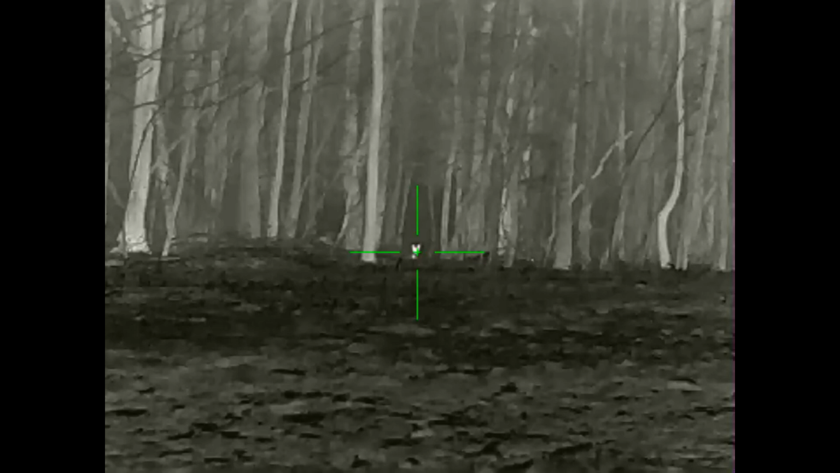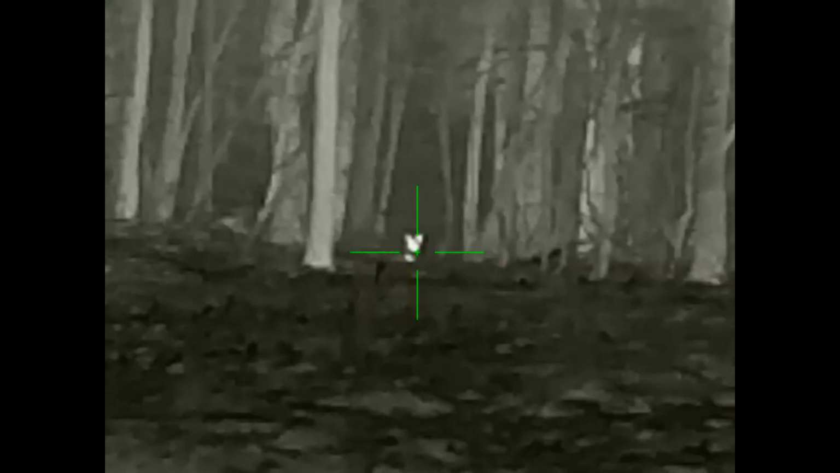It not only gives you an overall good image, it gives you a very sharp image, and there's good heat separation between the animal that you're looking at and the background. So that's one of the great things about this scope.